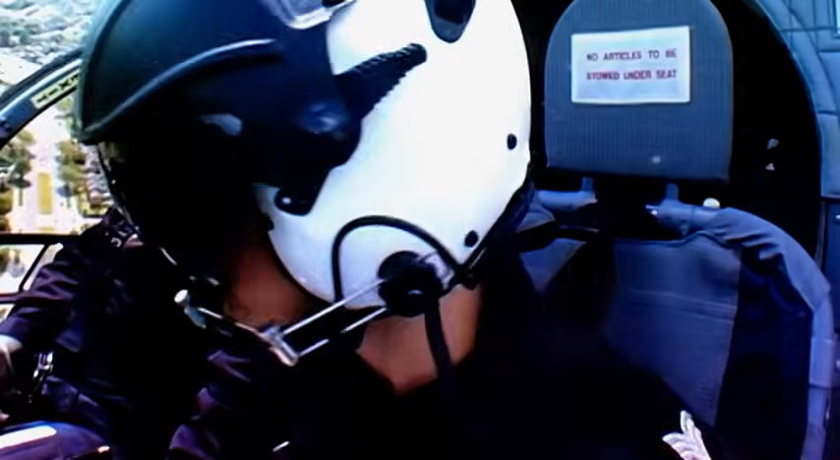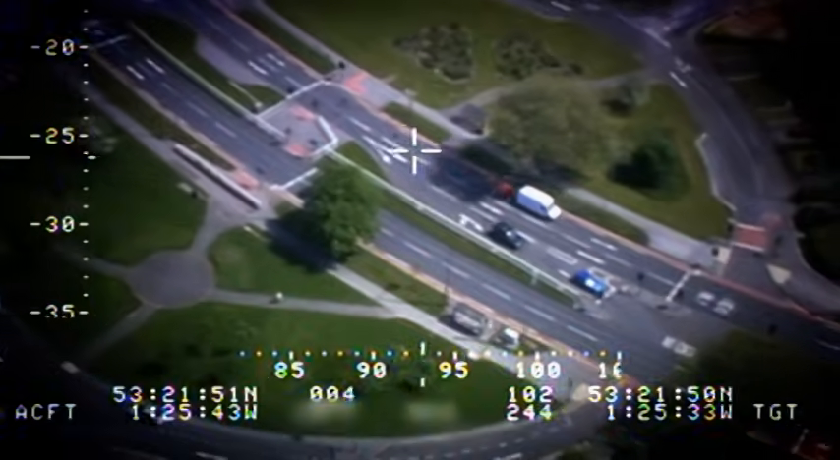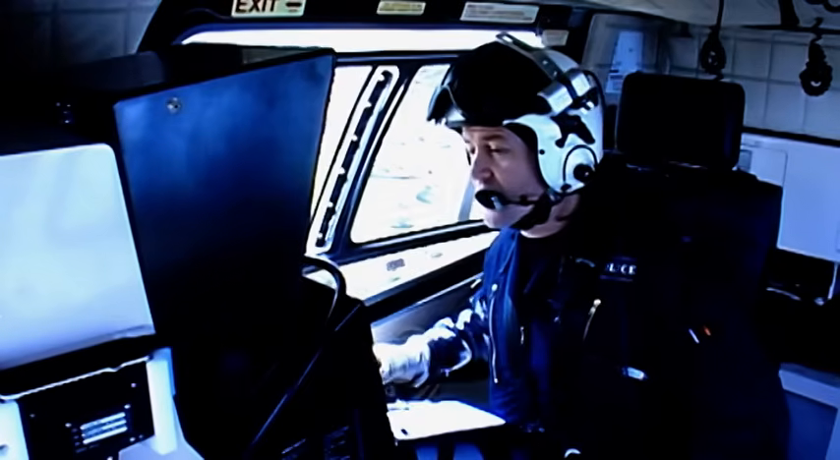Roger, right, okay, have you got that, Helen? I've got the D-shaped estate that goes into the... No, not there, forget that, come round.